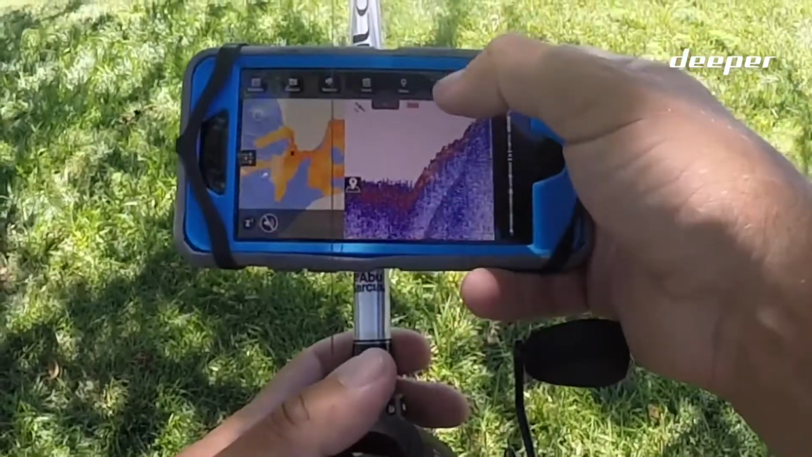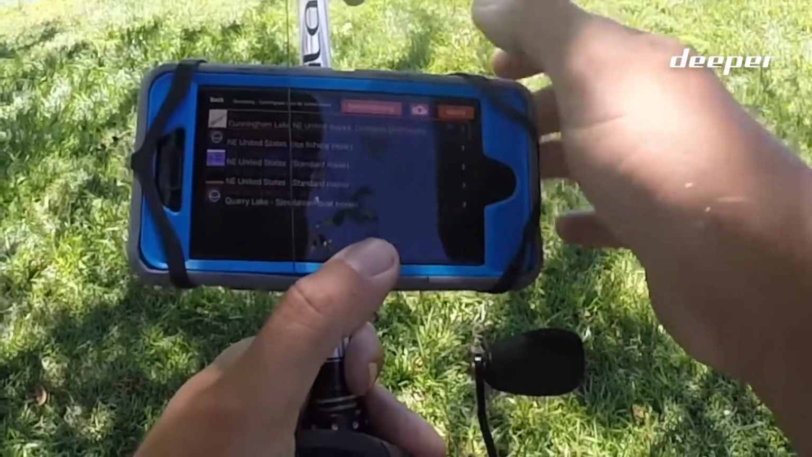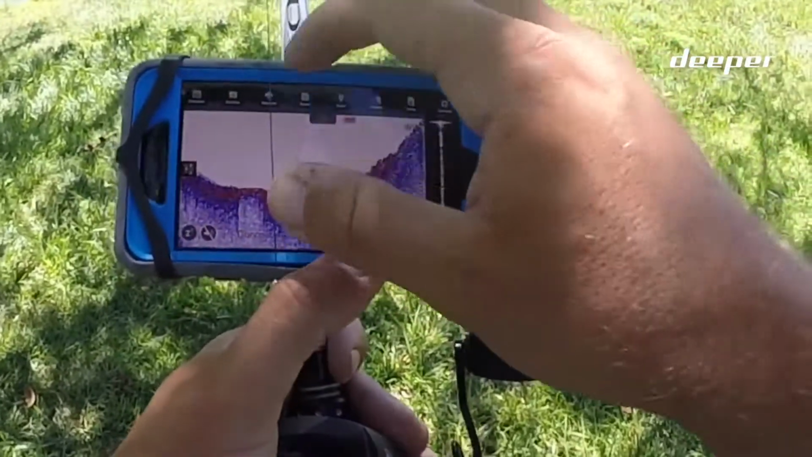That's pretty self-explanatory. History, that's a pretty cool feature. Like I just showed you, you can go back and check out anywhere you've been. Go back to the GPS mode, check out your new GPS map that you created.